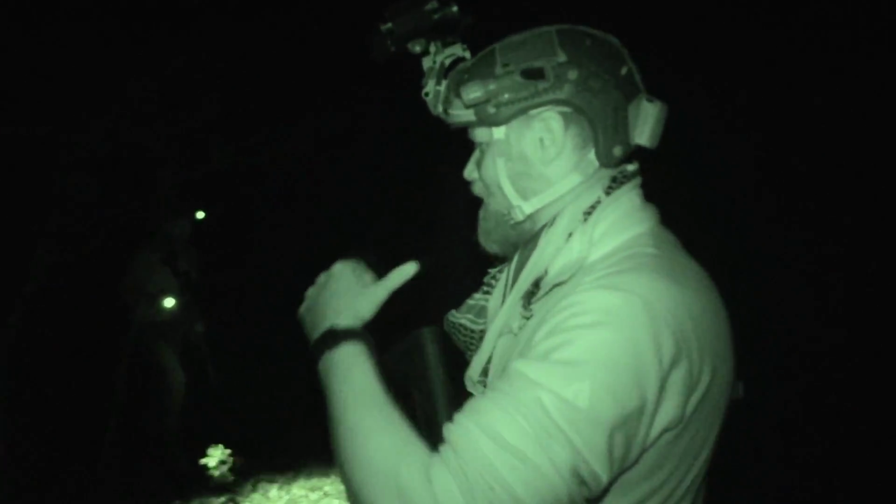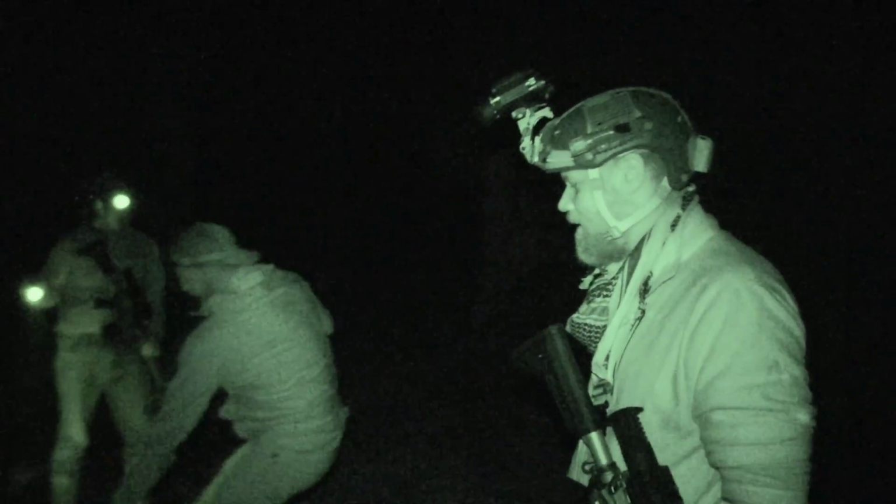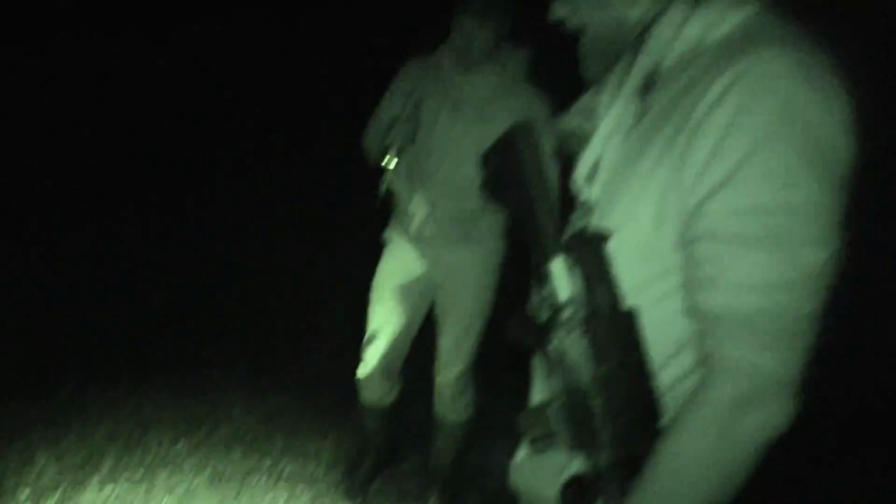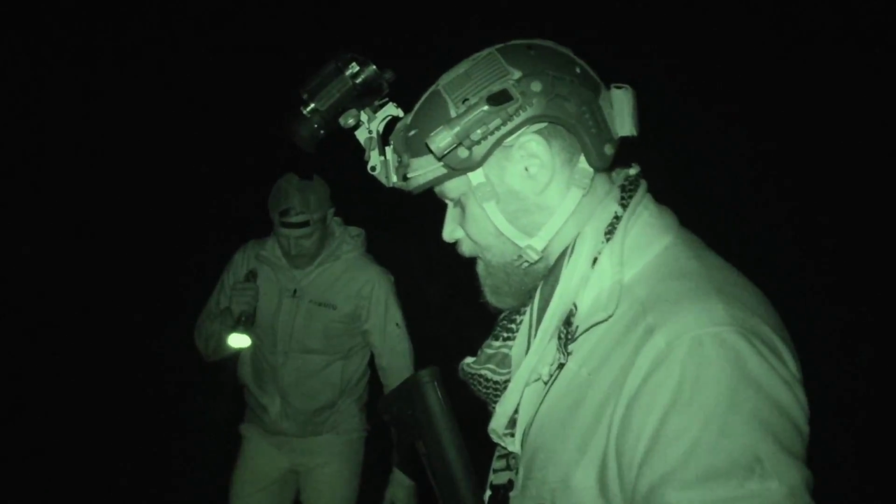Got both of them. Got the one at 15 feet in front of us and got the one at 100, 110 yards. We don't know. Yeah, he only went about 10 feet into the woods. So that first one definitely connected, but he ran, and so I sent a few more rounds after him.